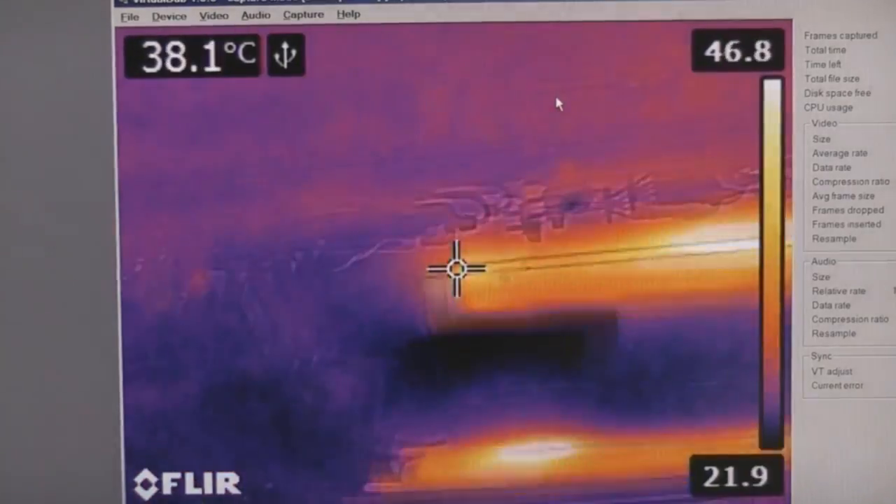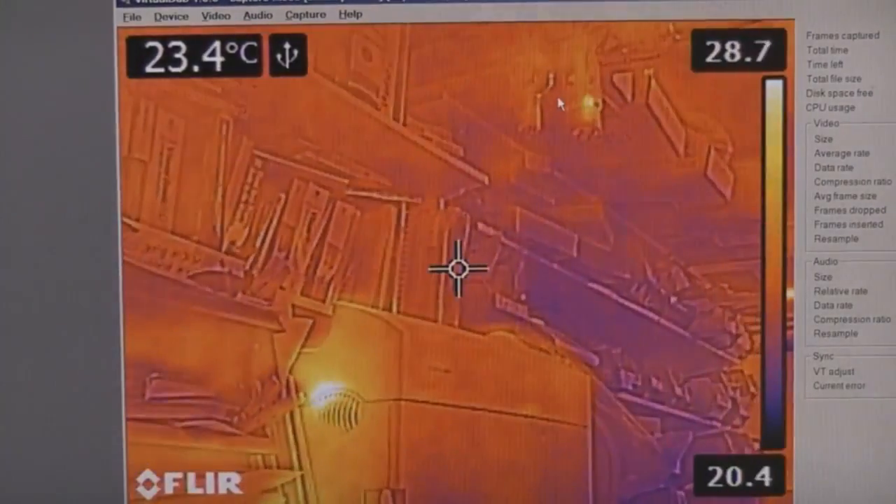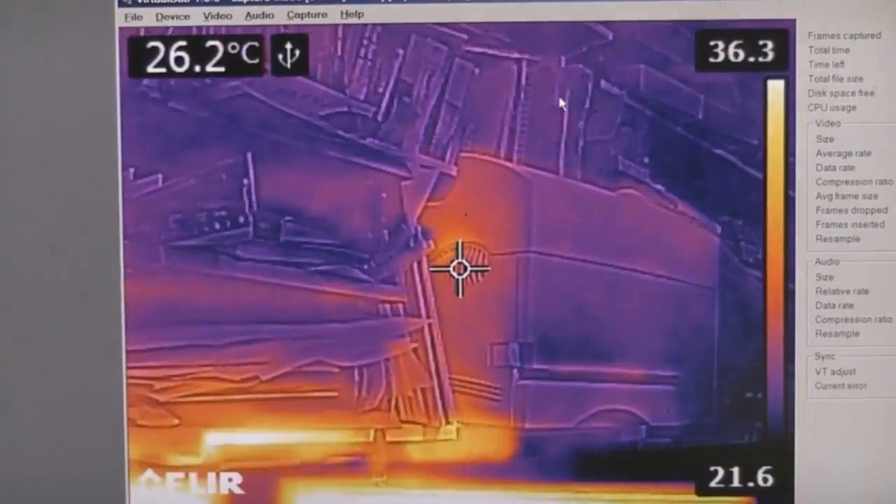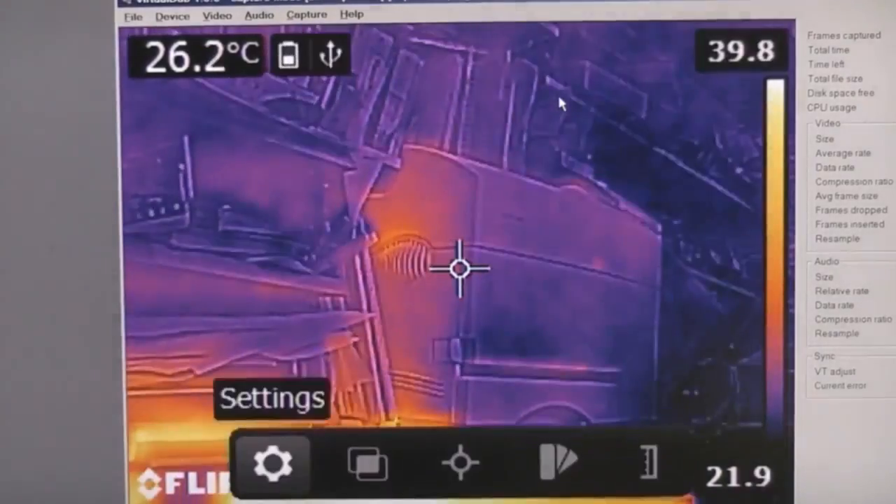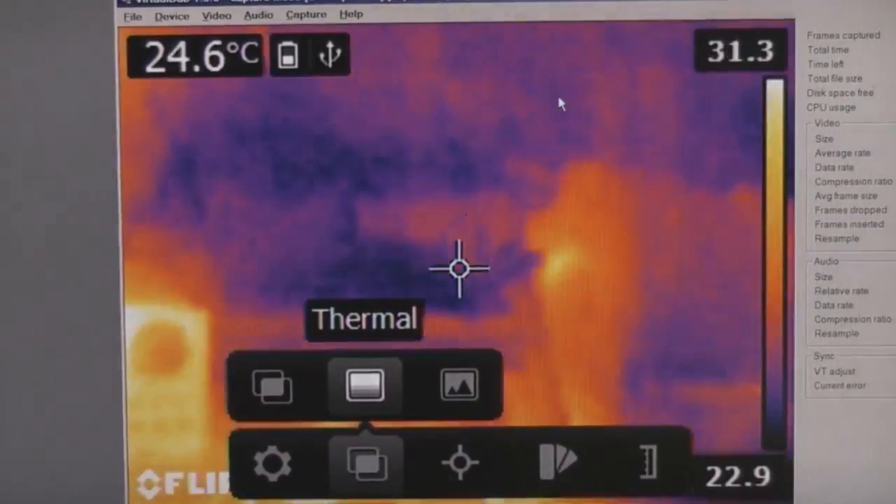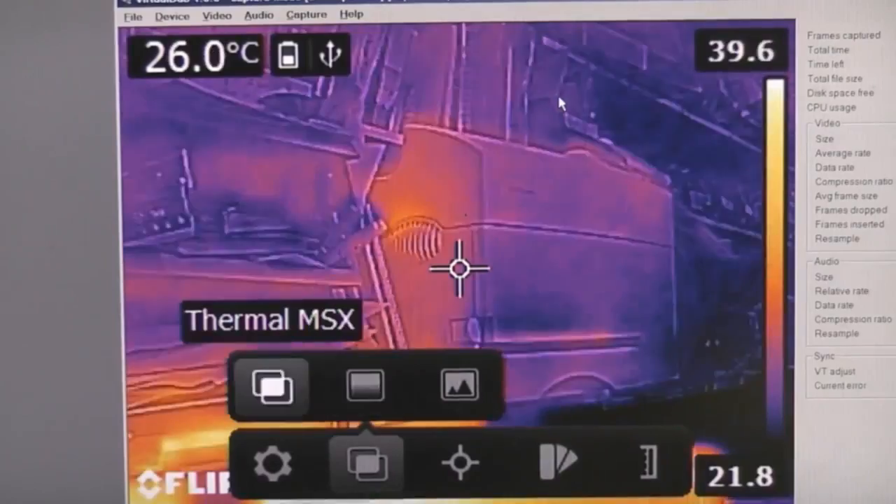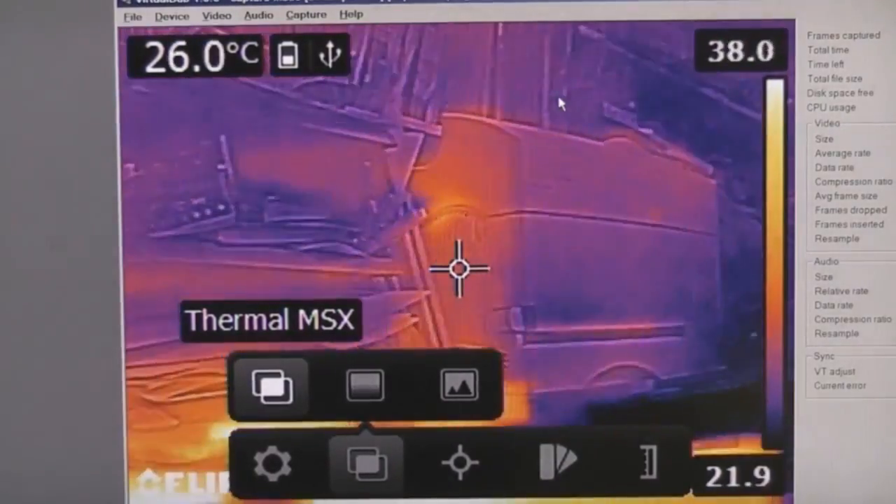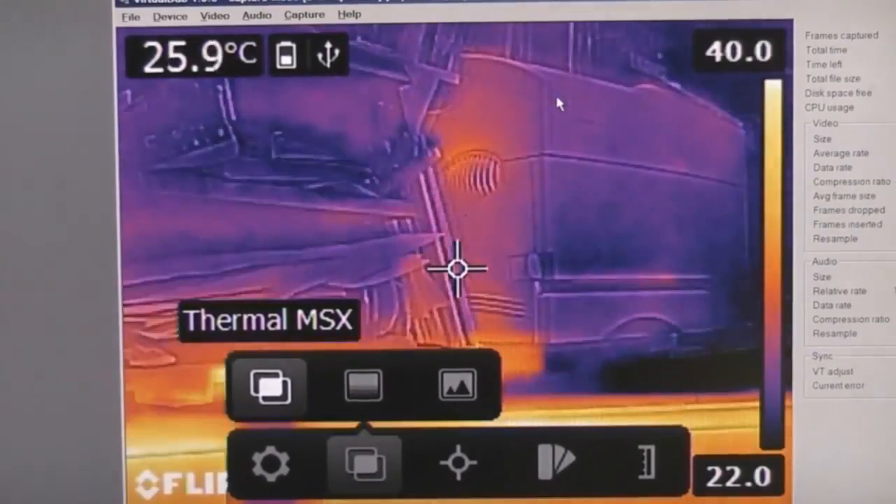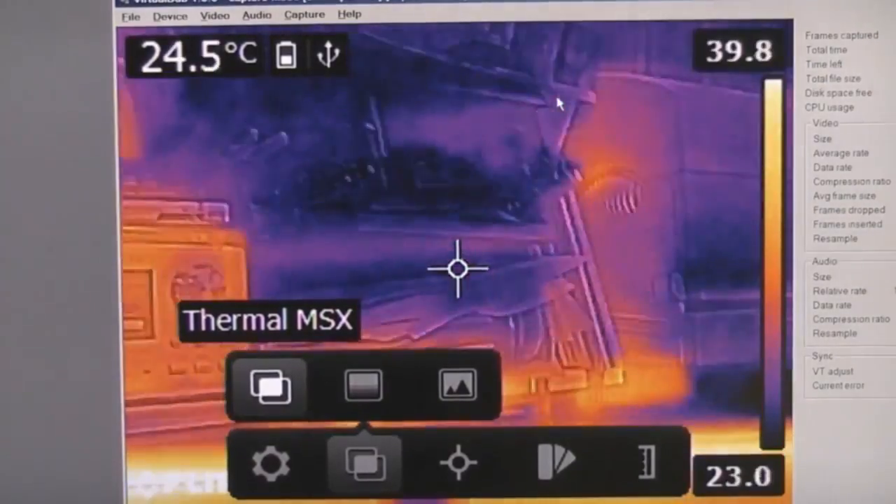So I think this visual enhancement is not a gimmick. It does actually provide a very useful function. For example here, if we turn off the MSX, we can see a blob. If you didn't know that was a printer, it might be quite hard to tell, but as soon as you turn the MSX on, you can really clearly see the outline, you can see what it is, because most of the time you're not necessarily interested in super high resolution of which bit's getting slightly hotter than the other. You're generally looking for hotspots and trying to relate those to a physical object.